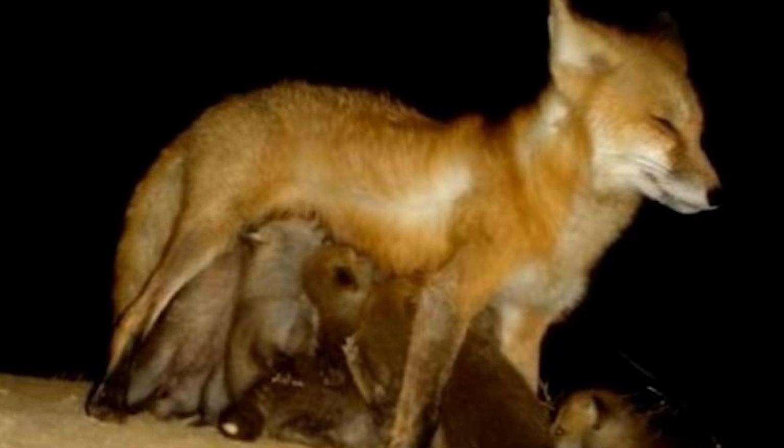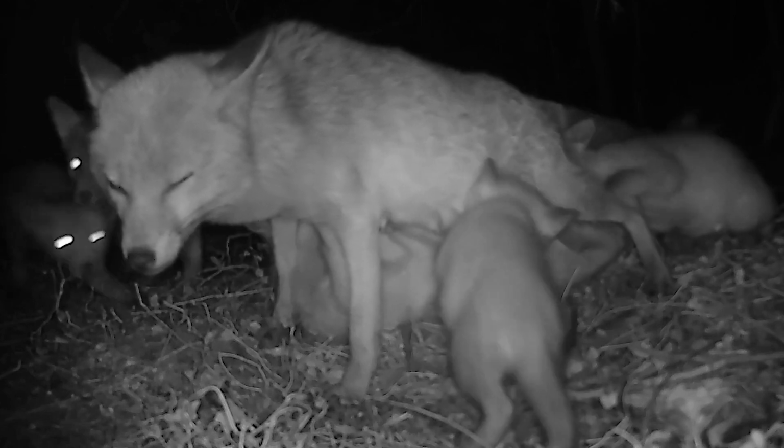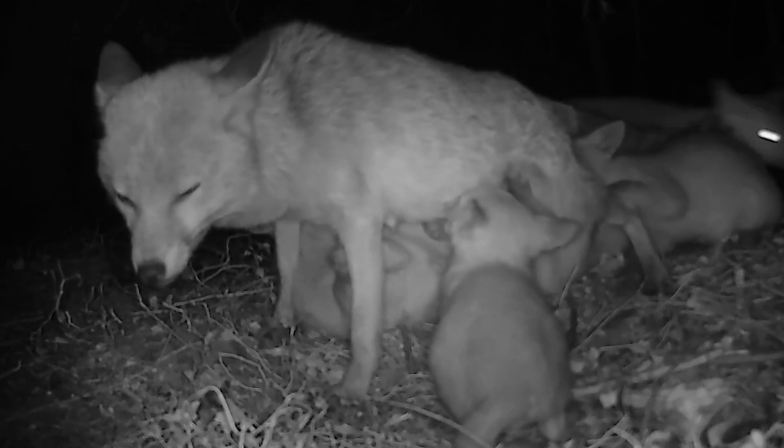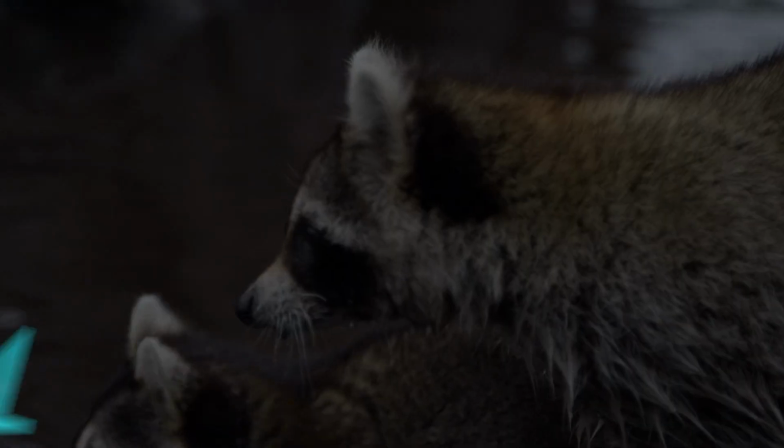If not, that will be what we call some bad parenting. However, such things do sometimes exist in the animal kingdom. Regardless, the relationship between this fox and its foxy children is one to admire for what it is. Cute, cuddly, and heartwarming.